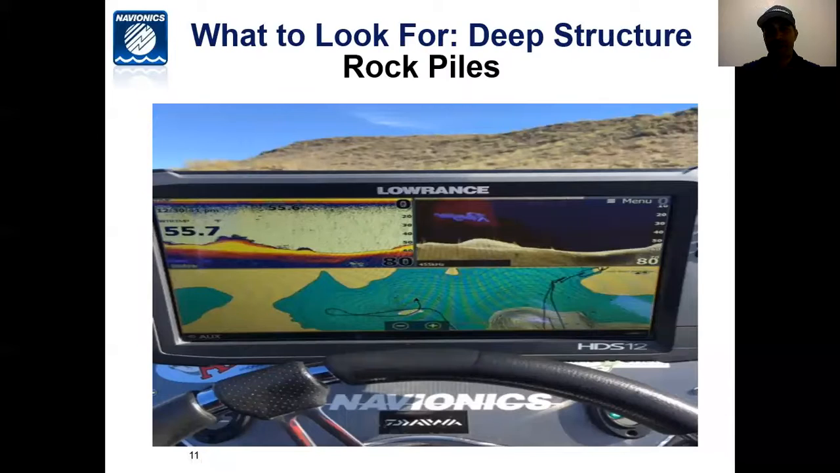This is that same spot in terms of what it looks like, with a rock pile on it. This is my Lowrance. You see that on the top left is an actual example of the rock pile, what it looks like on the fish finder. On the top right, you see what it looks like on the down scan. And on the bottom, we're running a Lowrance Navionics Plus Regions West card, which is preloaded with all the maps for the West Coast.